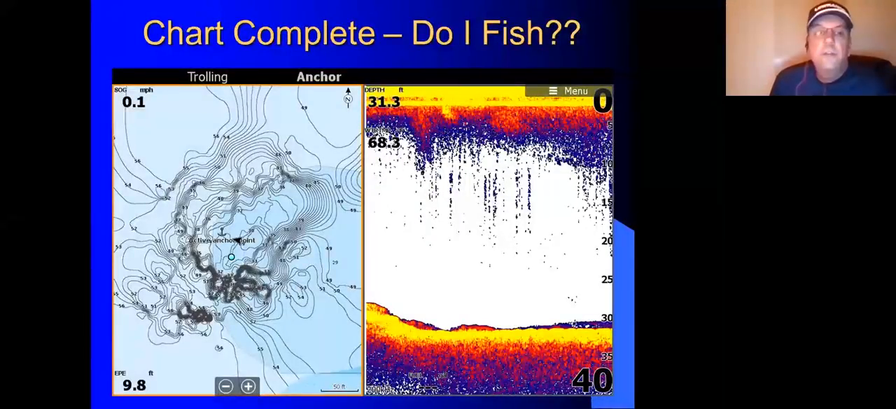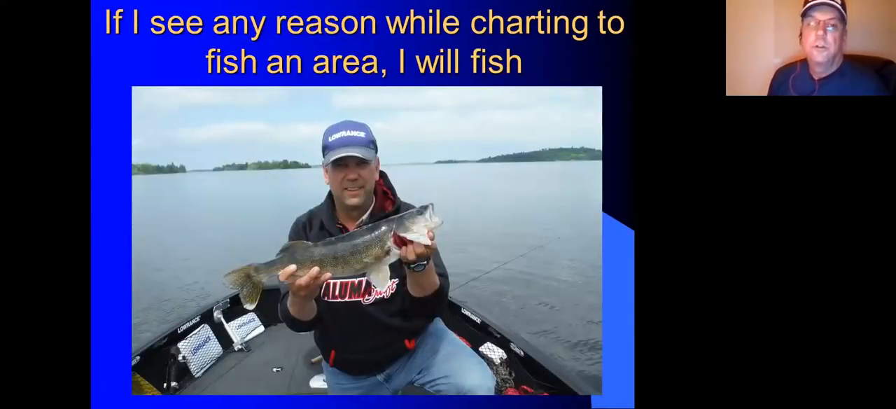So once I get it done, as you can see, there's quite a bit of structure on this hump. And at this point, based on what I've seen or didn't see, I can make a decision in my own brain: do I want to fish this area? Now, what we're looking at here, this is Canada, these are walleyes. My guess is you've got some walleyes sitting right here on the sonar screen, hugging the bottom. This is an area I've never fished before, but it sorts out for me, is it an area that I want to fish? So I did fish it, and we caught some fish.